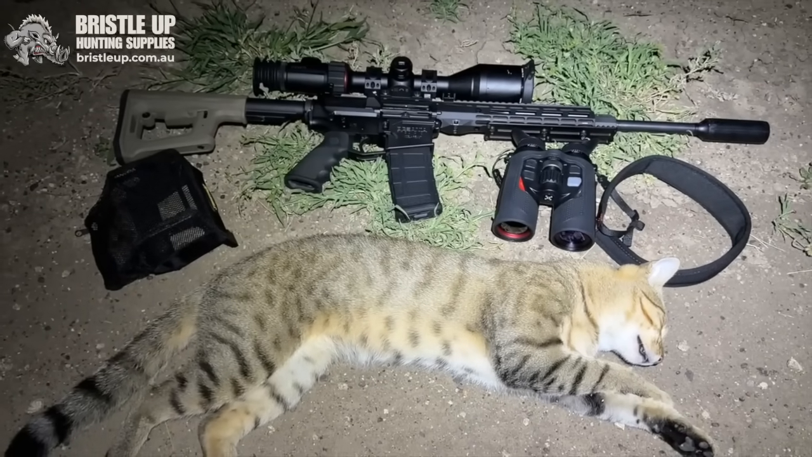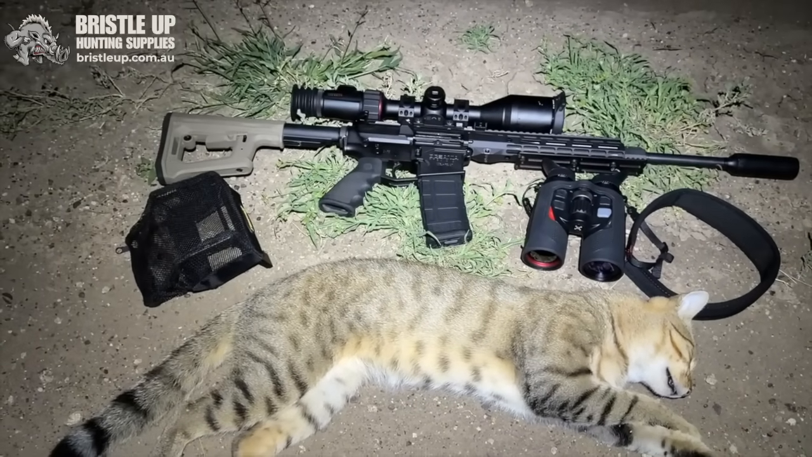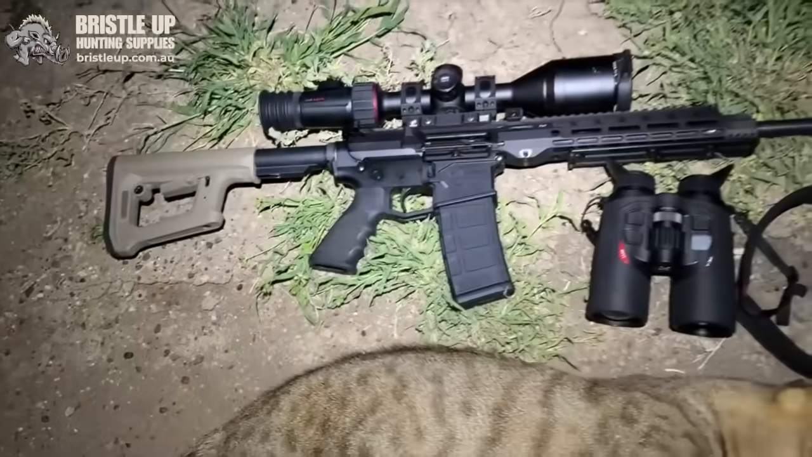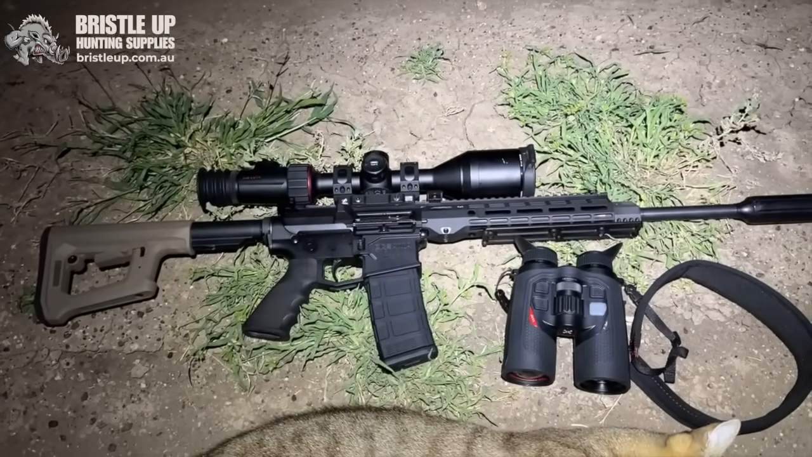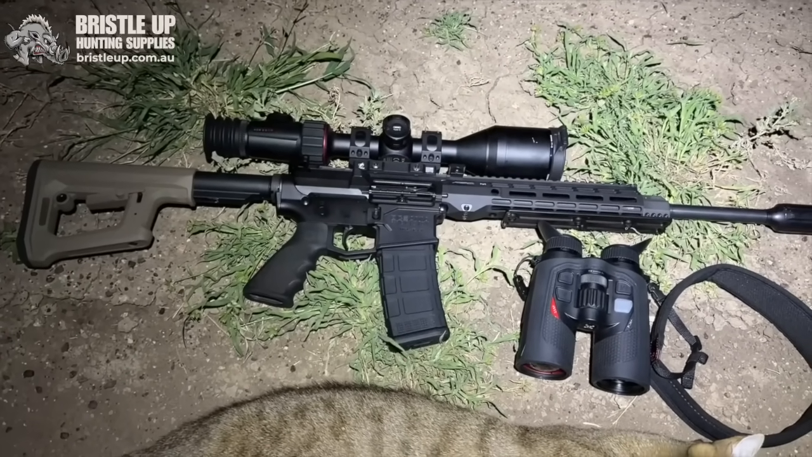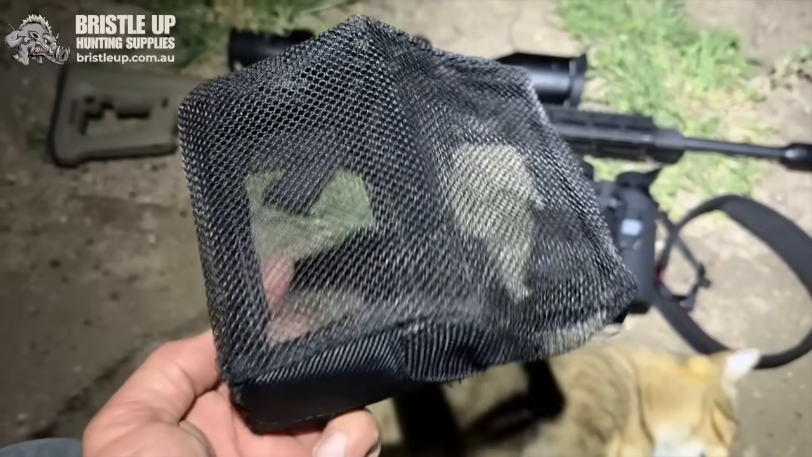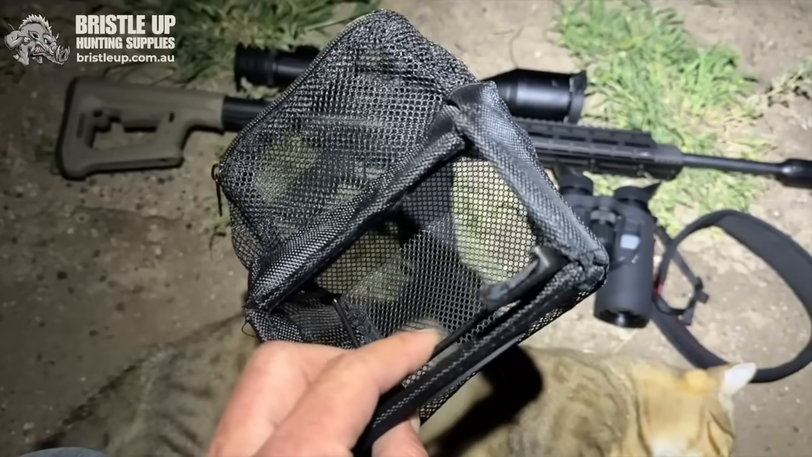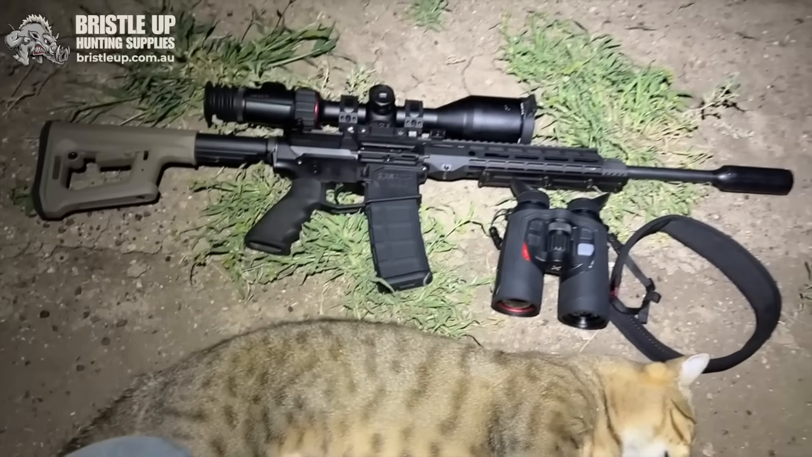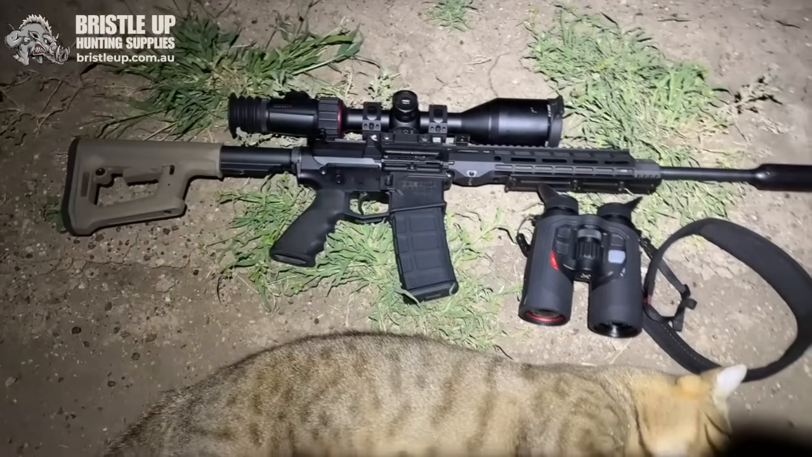There you go, there's my kit that I quickly grabbed tonight. And if you're wondering what this bag thing is, it's a shell catcher, so I can still keep reloading my shells. Otherwise, being a semi-auto, it just flicks the shells out the side. So I sort of invested in one of these things. At least it catches some of the brass, so it doesn't leave it lying everywhere or flick it into the dirt. So very handy bit of gear.